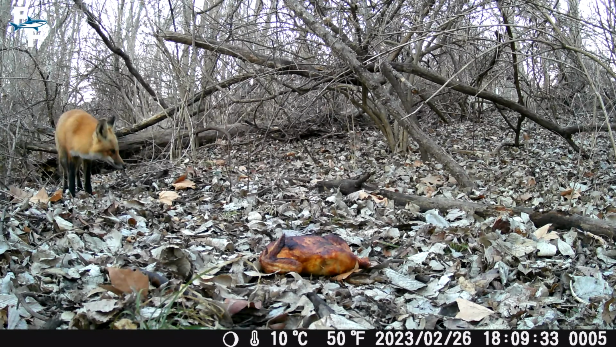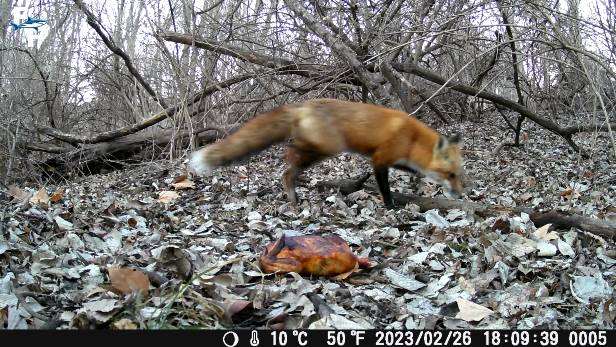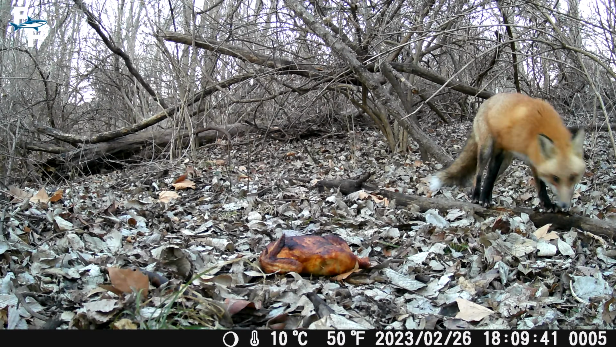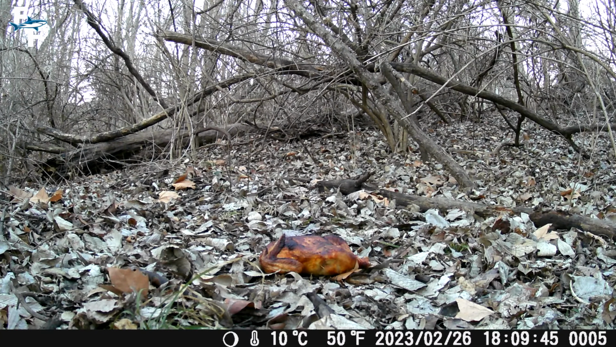So right off the bat, the first encounter I captured is arguably the best animal I had show up, and that is a red fox. Now this happened before the sun had even set, around 6 p.m. or so, and looking back on the footage, it does make me really happy.